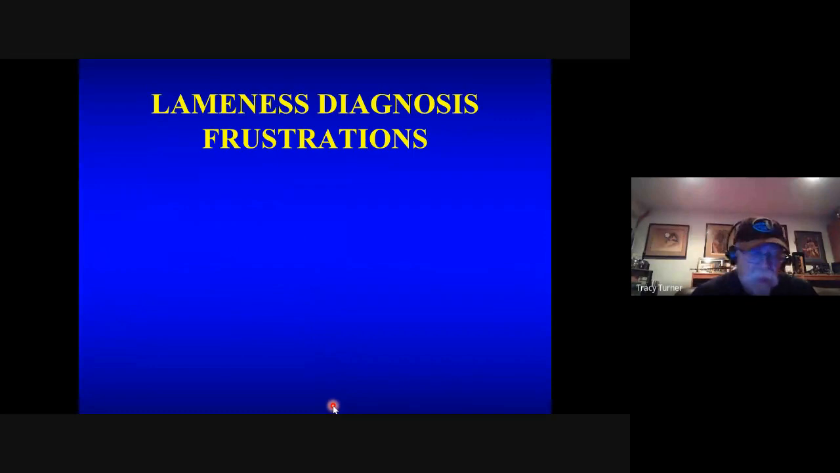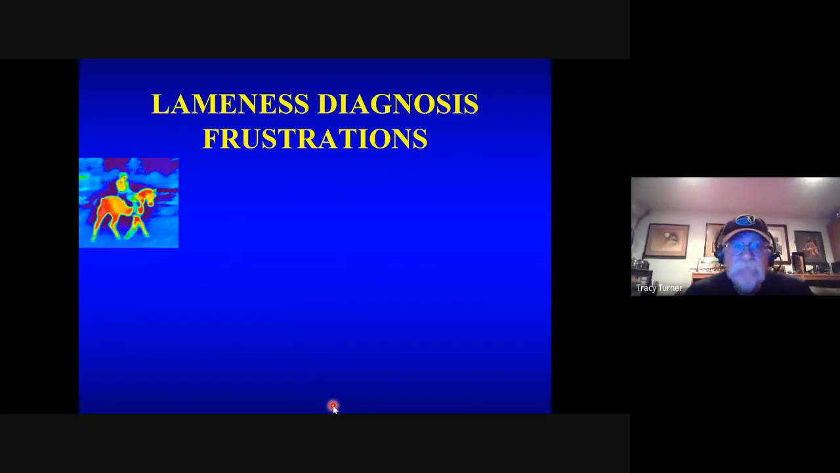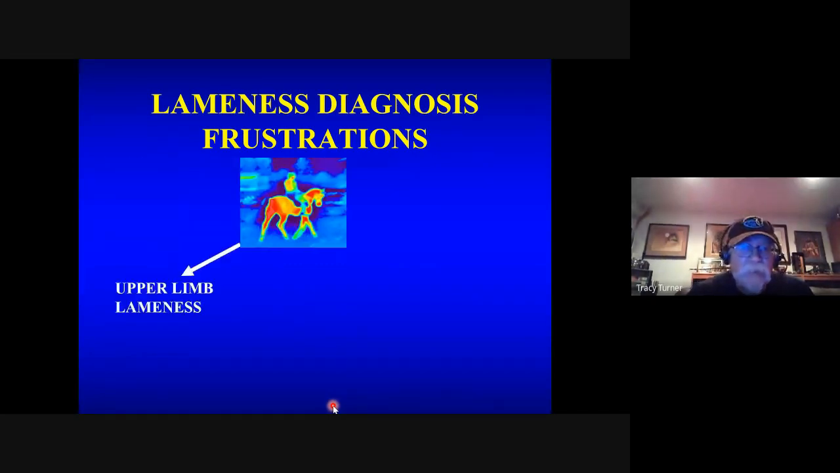So I always like to bring this up. Does lameness diagnosis ever frustrate you? I'd never admit it, but it can be frustrating, especially upper limb lamenesses. You know, upper pelvic region, upper shoulder, neck regions. I mean, these are exceedingly hard places to block a lameness out. And oftentimes I really feel they become a matter of opinion.